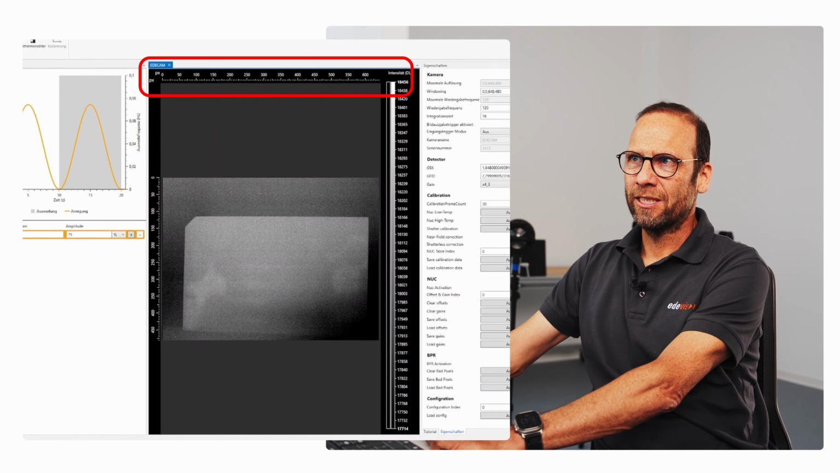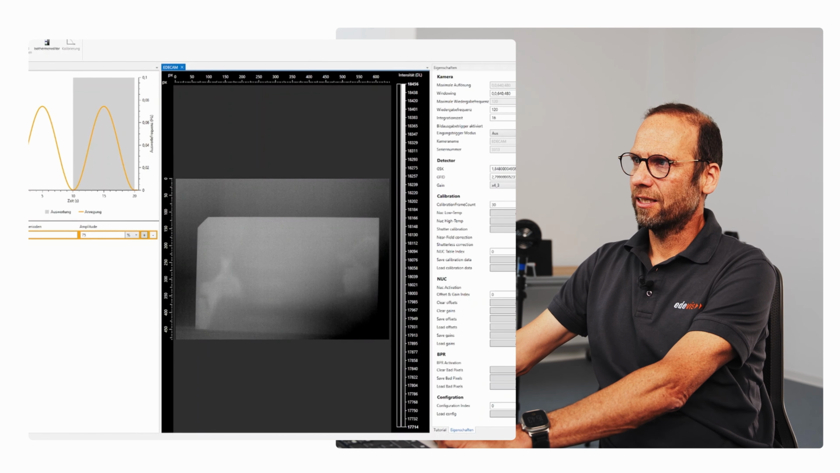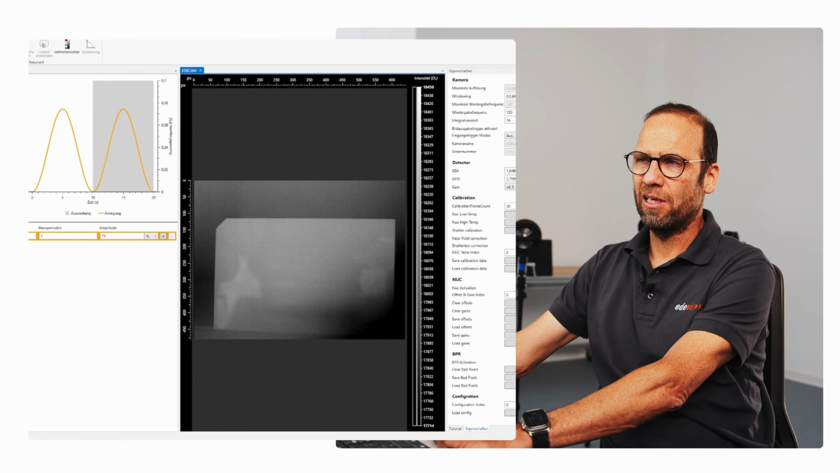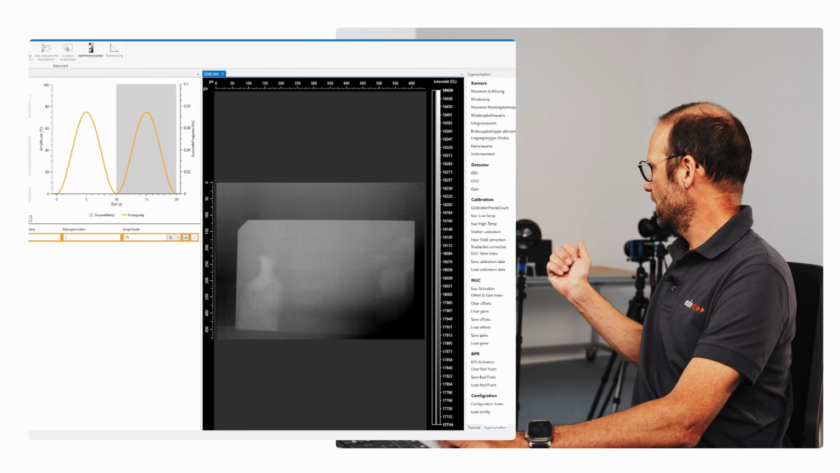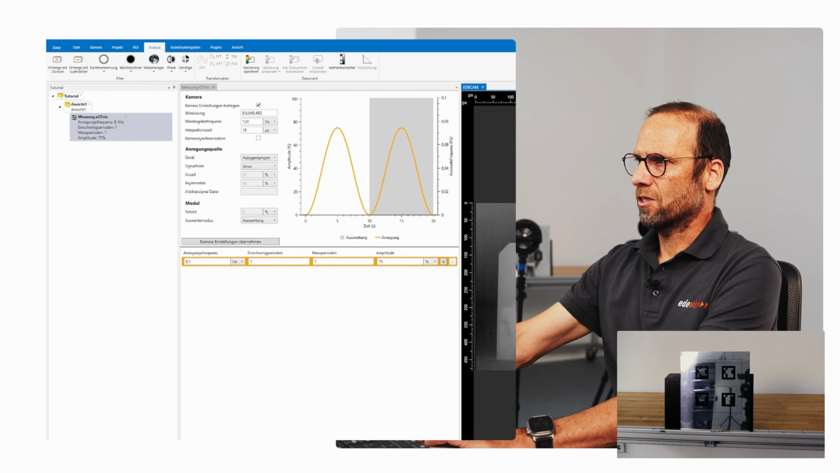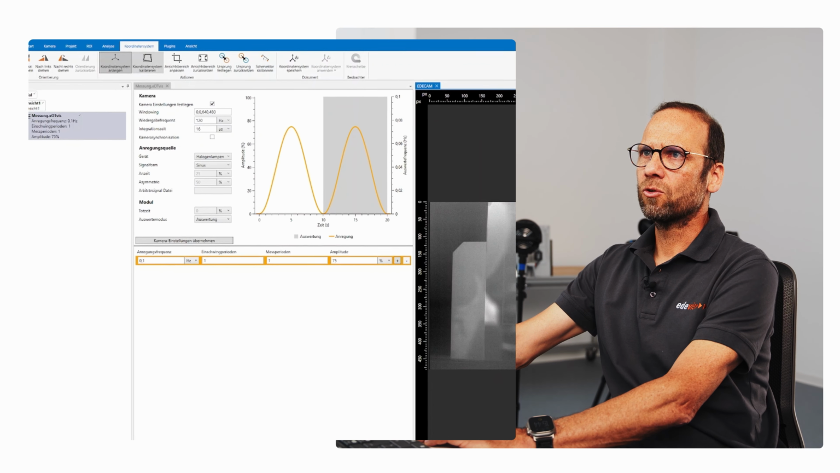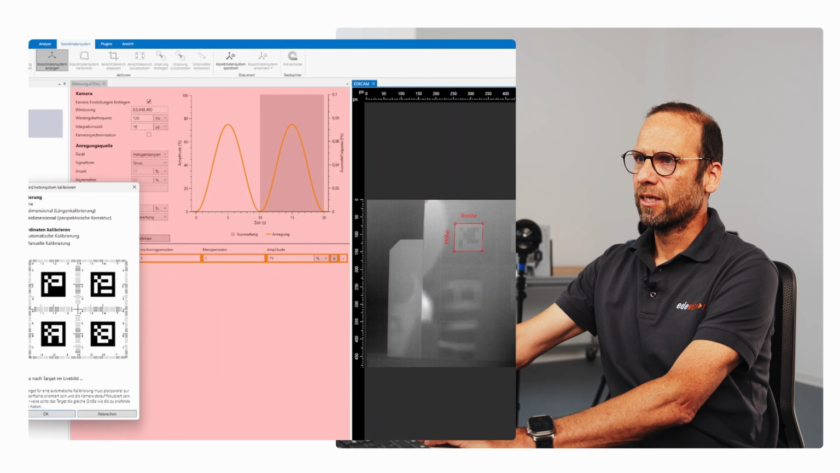First of all, we can set up the coordinate system. Normally we have a pixel coordinate system, but for the further evaluation, it would be very convenient to get a metric system with millimeter scaling. So what we need here is to bring an optical target into the scenery, using certain patterns, ArUco patterns, and now we are able to do an automatic coordinate system calibration.